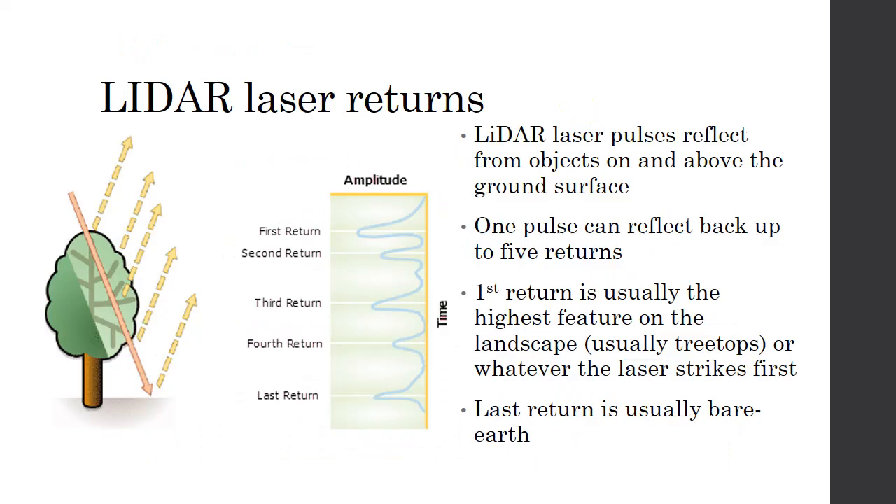So a LIDAR laser returns thousands and millions of pulses that then reflect back objects that are on the ground surface. Usually these pulses are called returns, and one pulse can reflect back 5 different times. The first return that you have is usually the treetops or bushes or some sort of vegetation. What I'm most interested in, though, is the last return, the bare earth. So all of that vegetation is gone away.